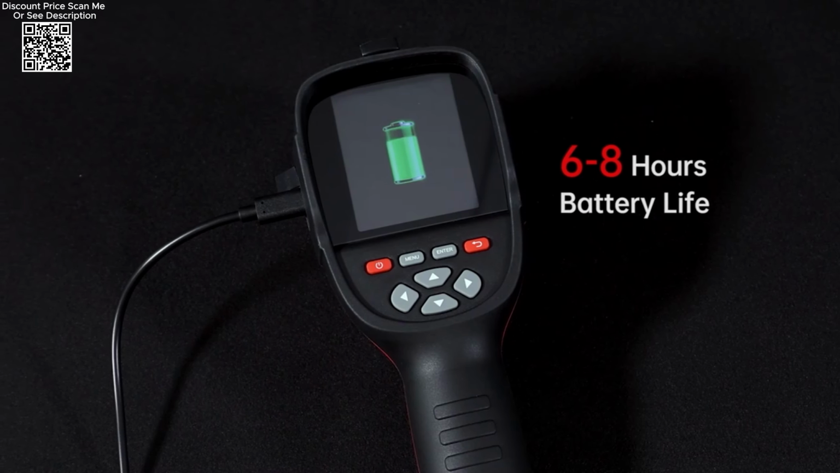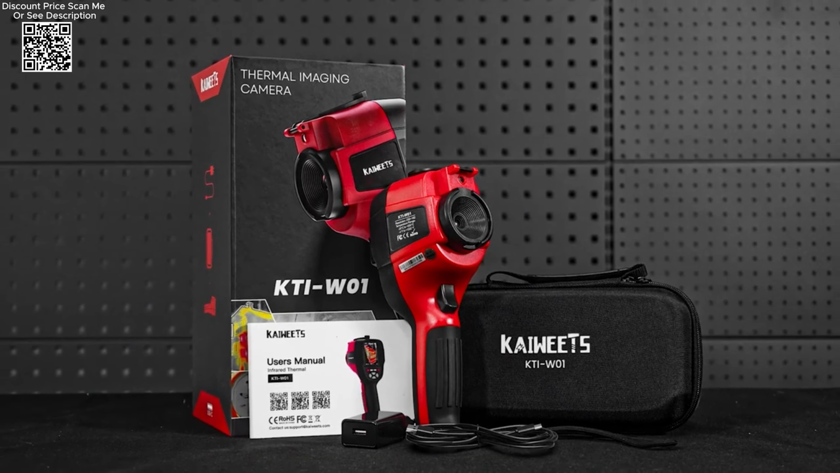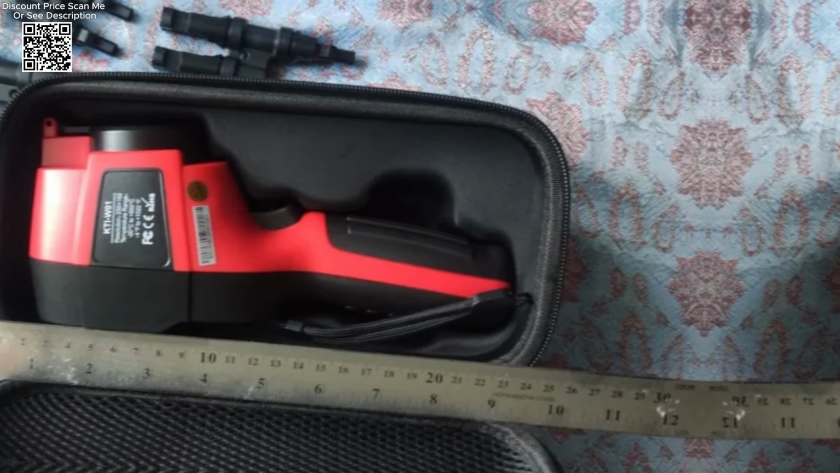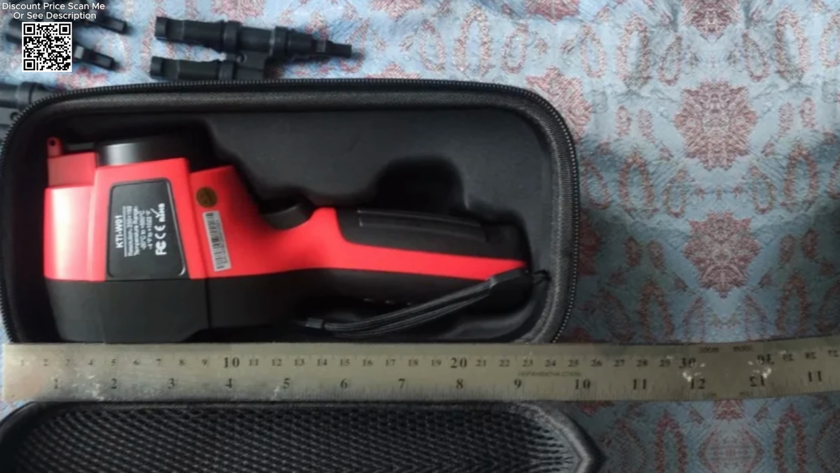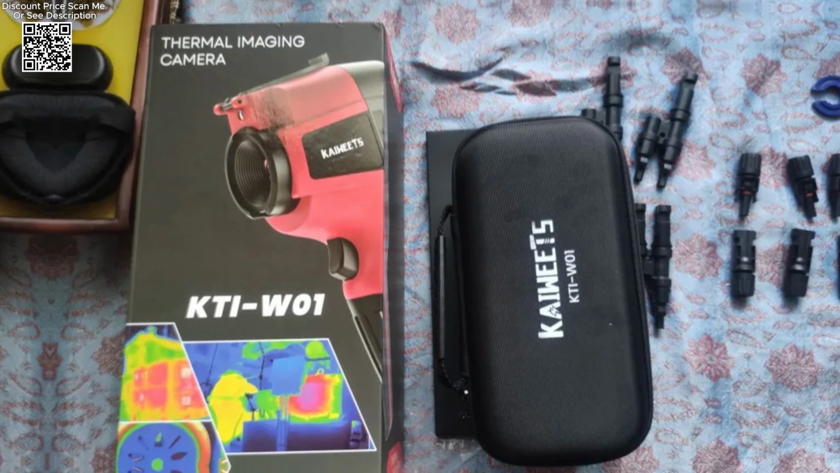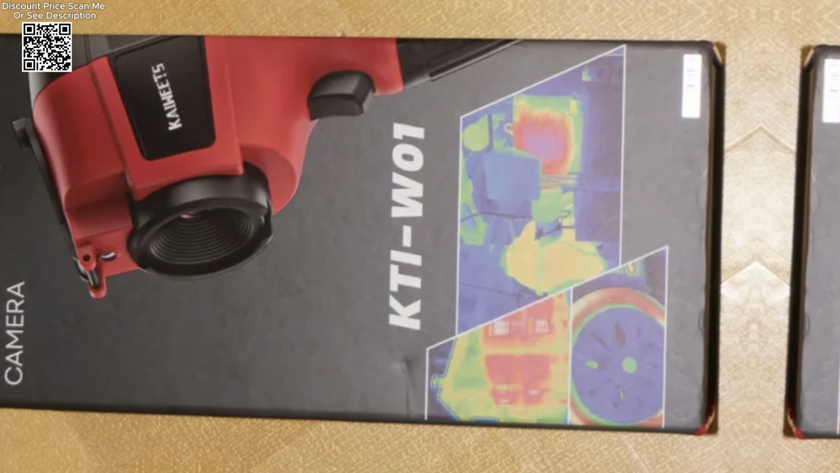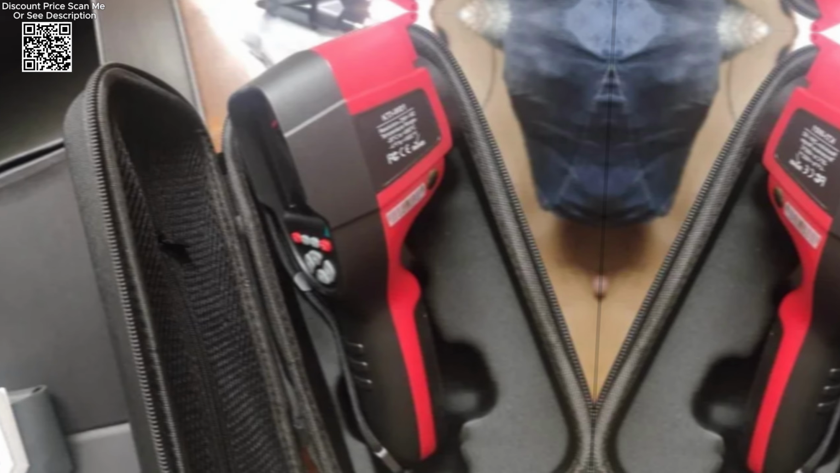visuals. A standout feature is its ability to record videos and capture images effortlessly, enabling users to document findings in real time. 5 customizable color palettes provide flexibility in visualizing temperature variations, crucial for tasks requiring high thermal contrast detection, such as automotive diagnostics, outdoor exploration, and industrial inspections.